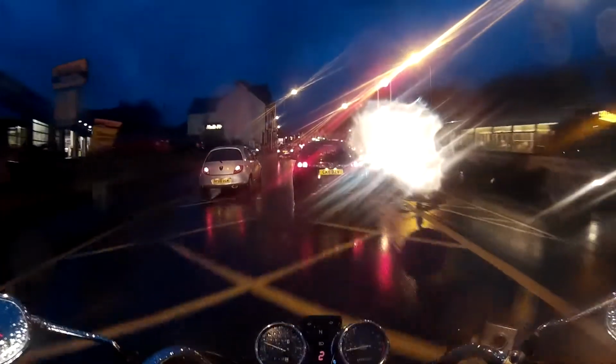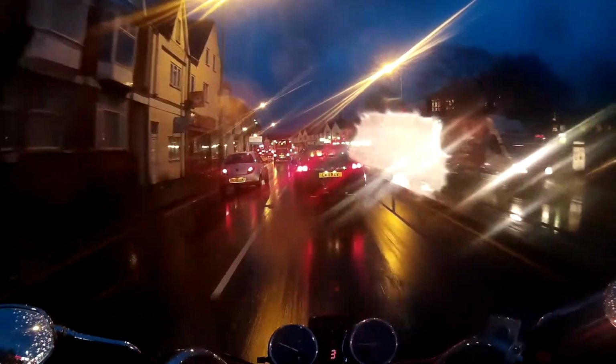Oh, lovely. Now I'm on a red light. Yes, excuse that. I was on amber when I came over, with the car in front suddenly deciding to slow down. But I didn't actually run a red light, to be fair. I did not run a red light. I was on amber when I went over. So I have not run a red light.